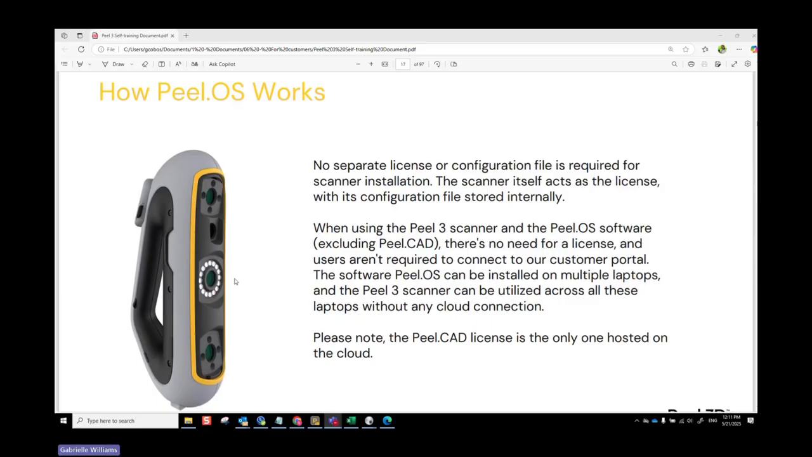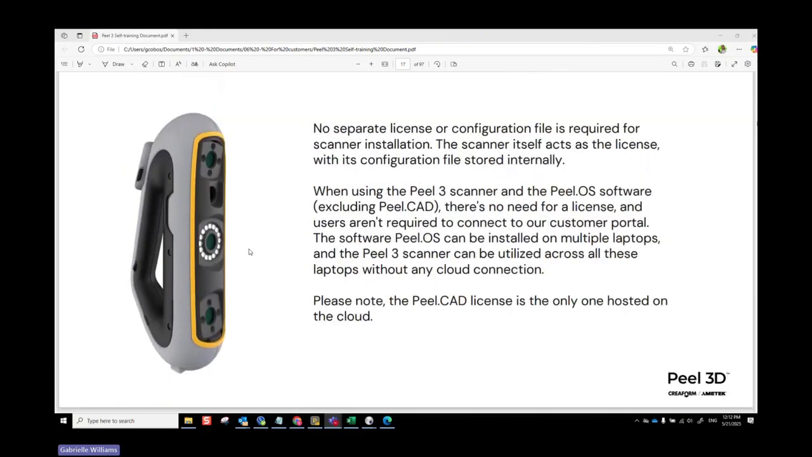The licensing, when you have the Peel.CAD, or the pro version of the Peel.CAD, is limited to how many licenses you have. So if you have 1 license, you can only use that 1 license from 1 computer at any given time. If you have 2 licenses, you can use them both at the same time from different computers. So just keep that in mind, that if you do need more than 1 person working on it at the same time, you'll have to get another license. But it is really nice that you're able to work offline. So you don't have to use the internet to check out that license.